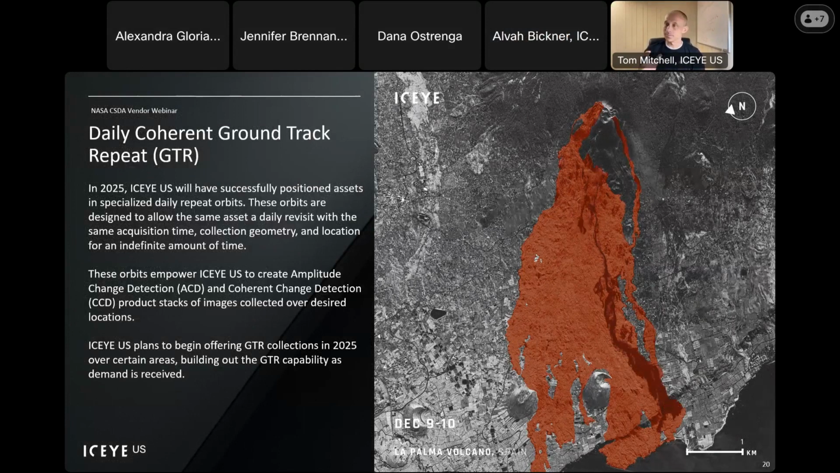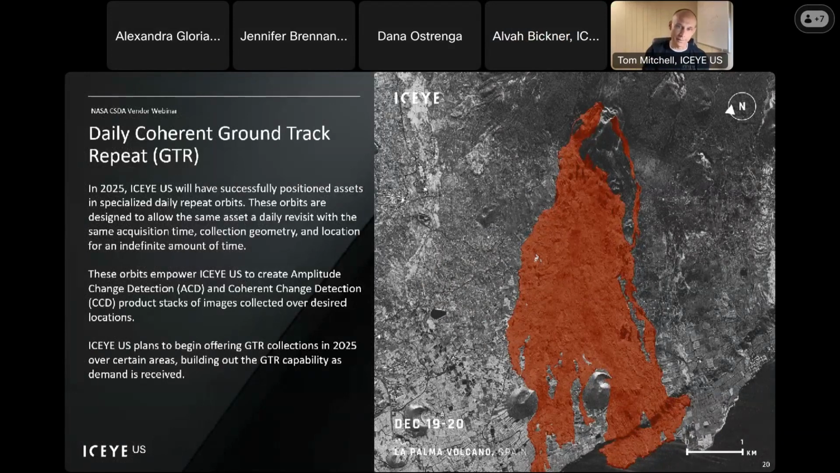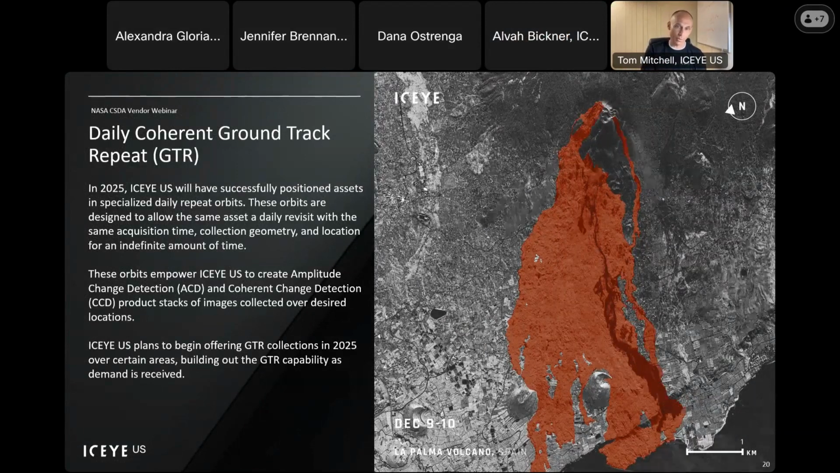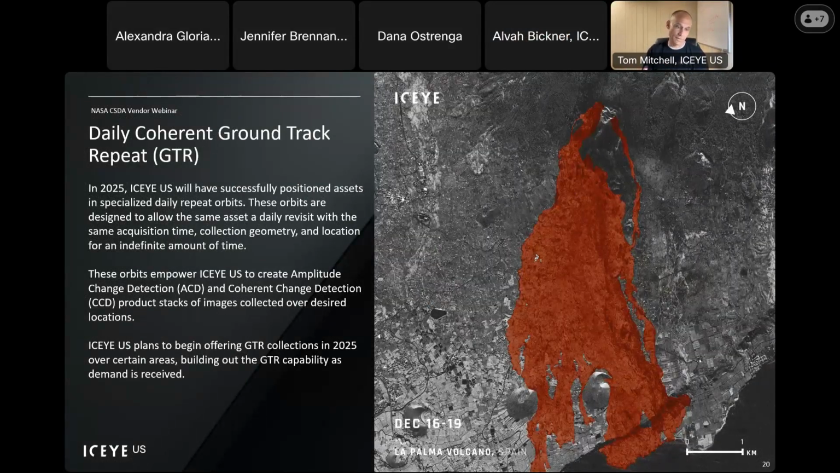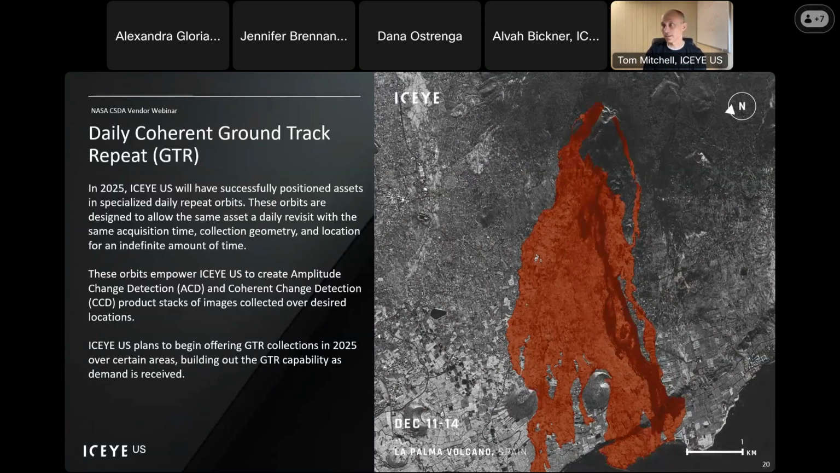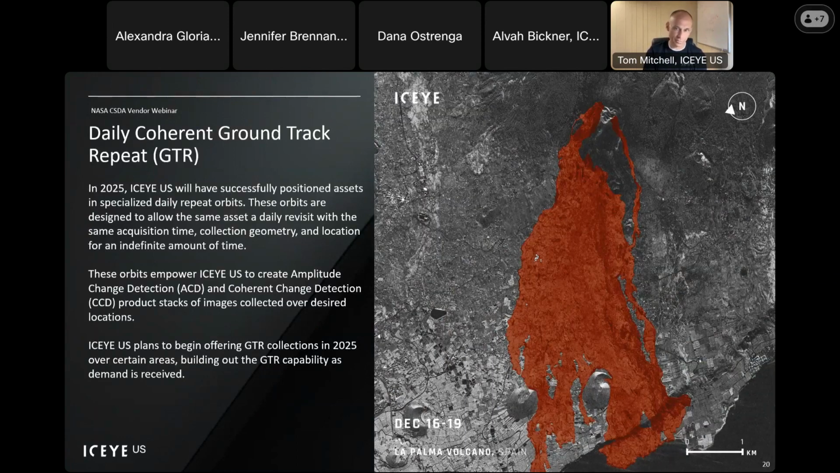I'm going to spend some time here highlighting another ICEYE capability, and that's our ground track repeat. So ICEYE US is currently in the process of moving satellites into this ground track repeat orbit, which is a coherent repeat pass orbit, with our goal being daily revisit with less than 500 meter ground track shift between collects. This will enable the collection and production of interferometric and change detection products.